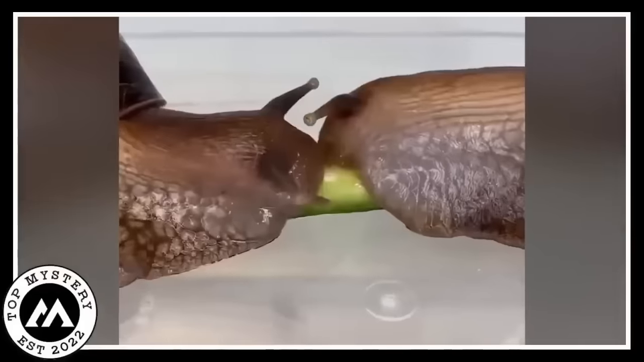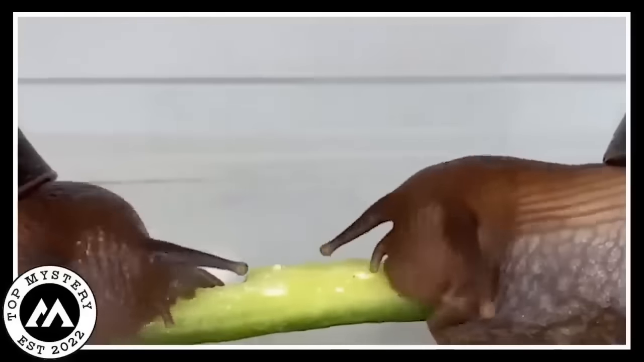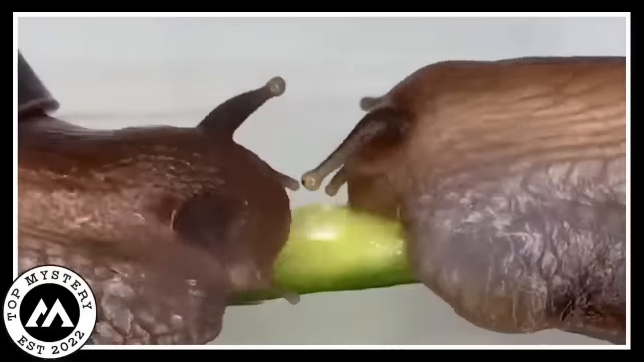It's a comical scene watching these slimy speed eaters, and you can't help but root for them. Go snails, go! Nature's full of surprises, and this video just added a touch of snail hilarity to the wild world. Snails on a celery mission? Who saw that coming?